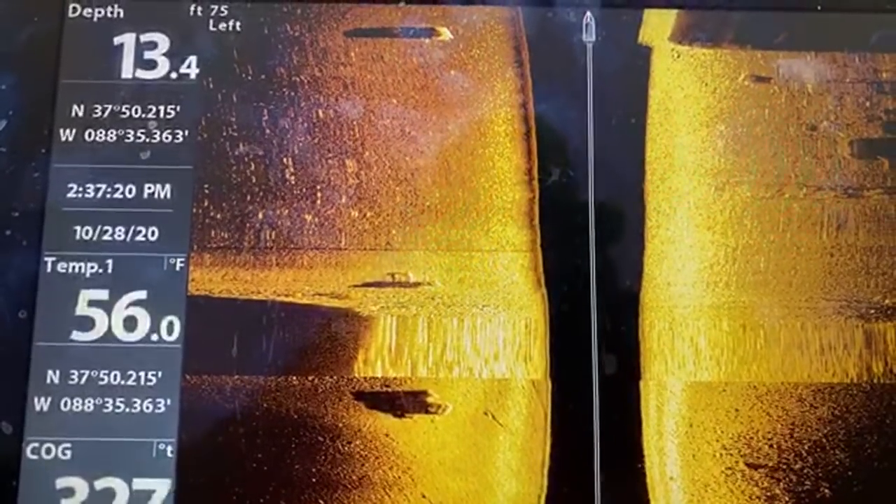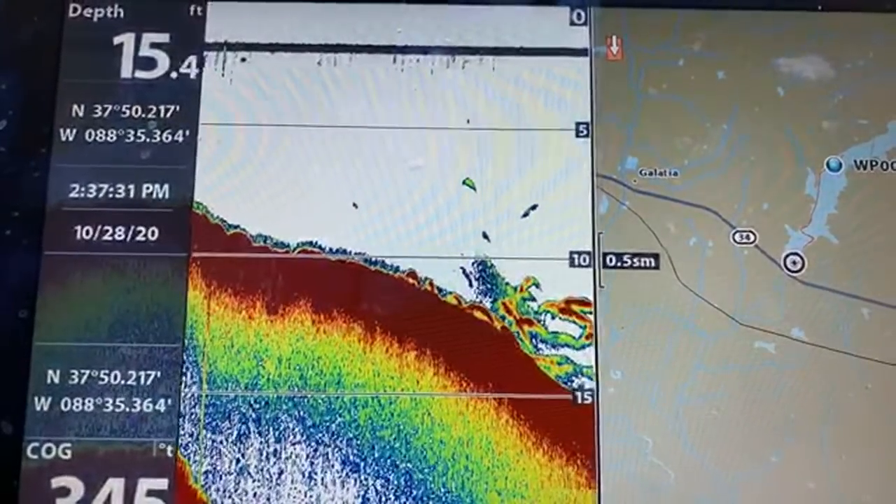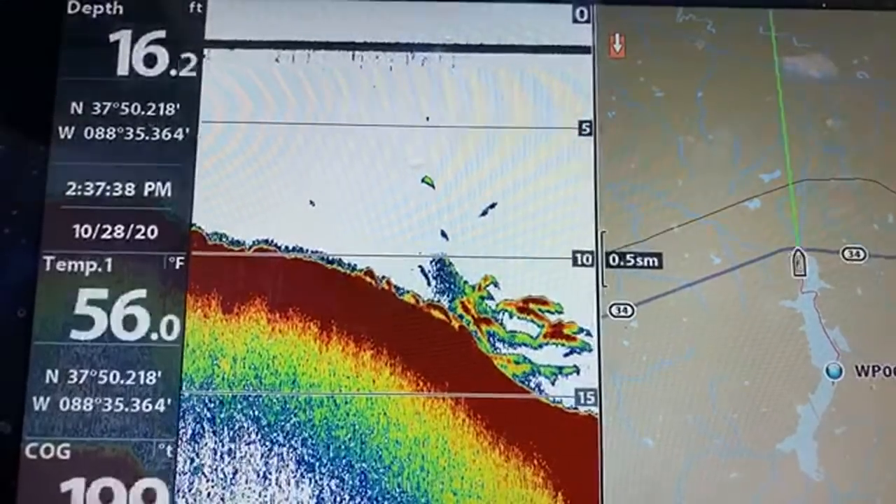All right, so we're going to turn around and I'm going to switch graphs. Okay. Well, it did make a waypoint, didn't it? I did make a waypoint earlier. Cool.